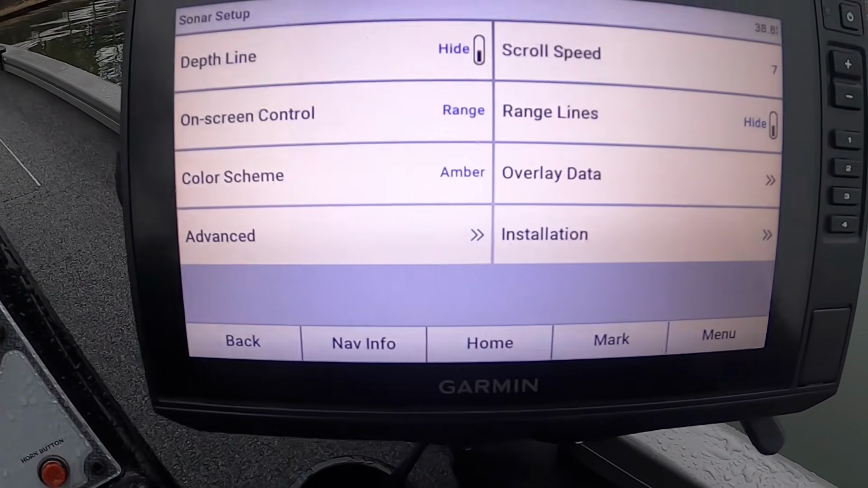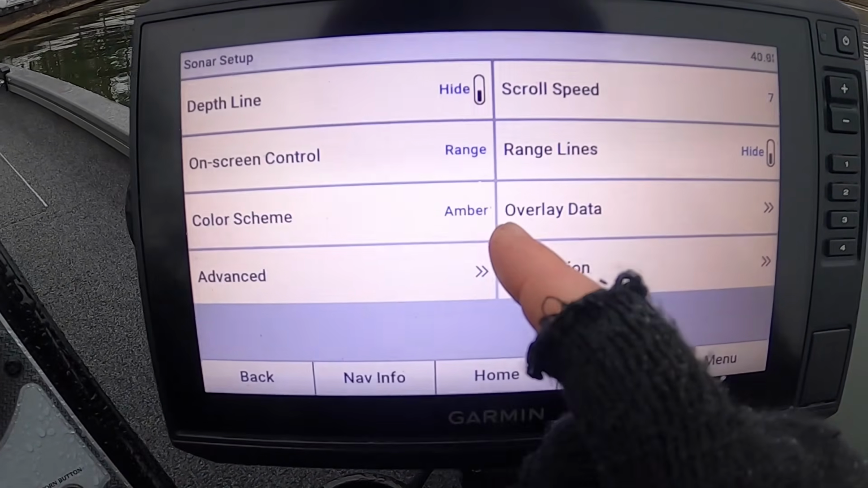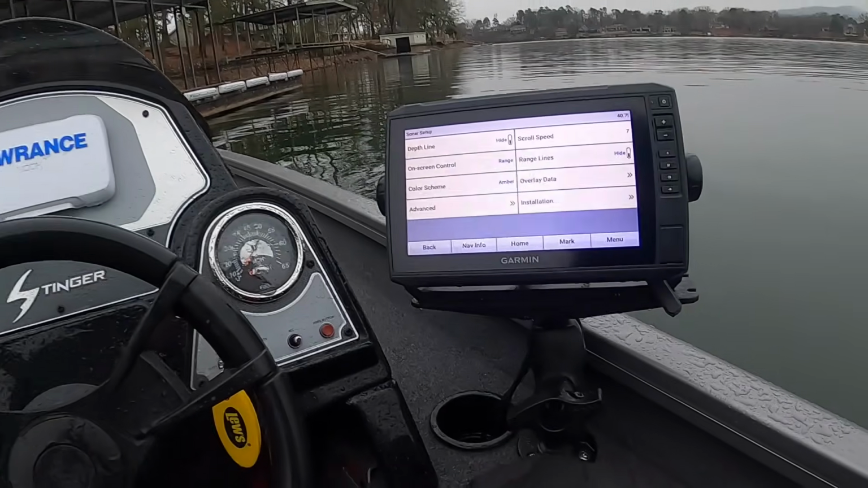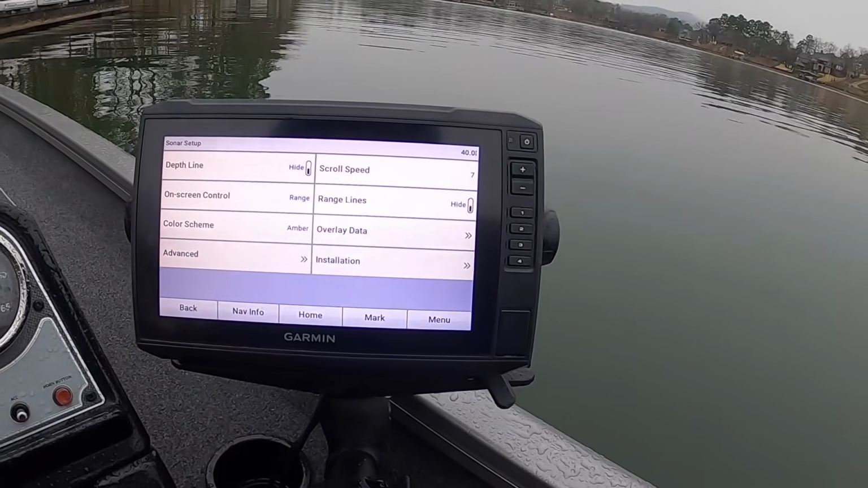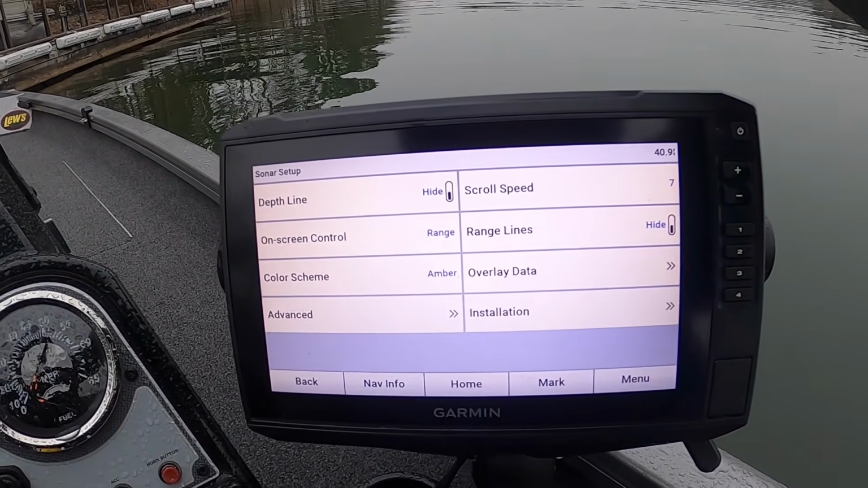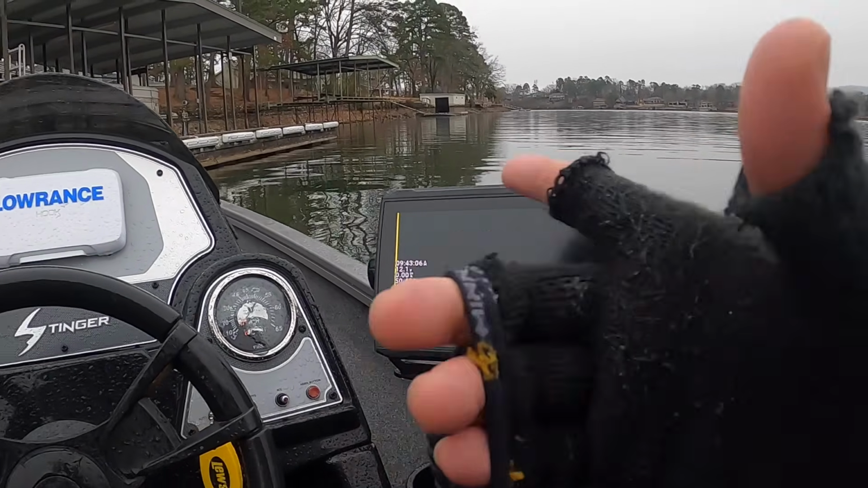We'll go into Sonar setup. The color scheme I use is, let's go back here, amber. I like using amber. Range lines, I hide that. And scroll speed, I keep at 7. This is very important. So if you have your scroll speed going super slow, what you are seeing on your depth finder is way behind you. I like when I'm scanning a dock or when I'm scanning anything, once I'm going past it, I want to make sure that I'm seeing exactly what I'm going over.